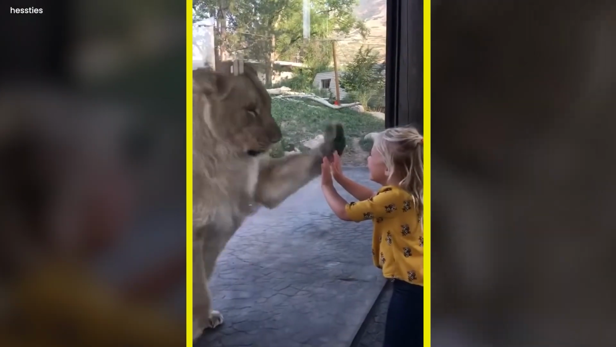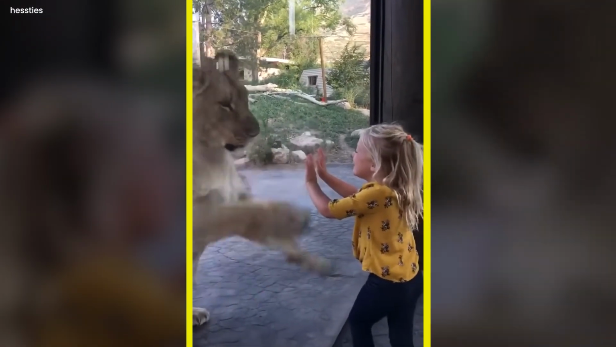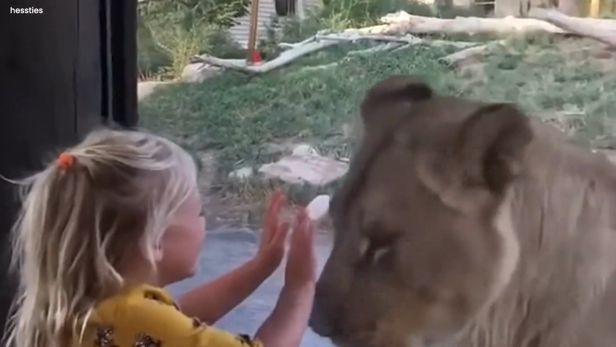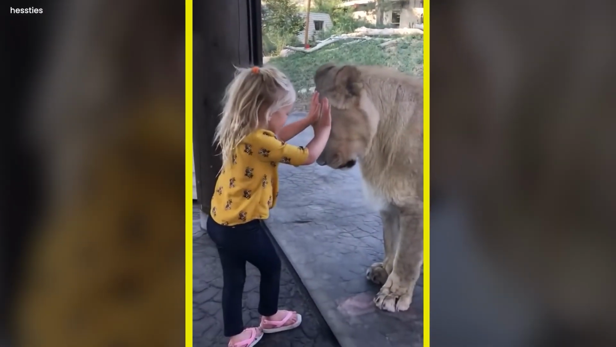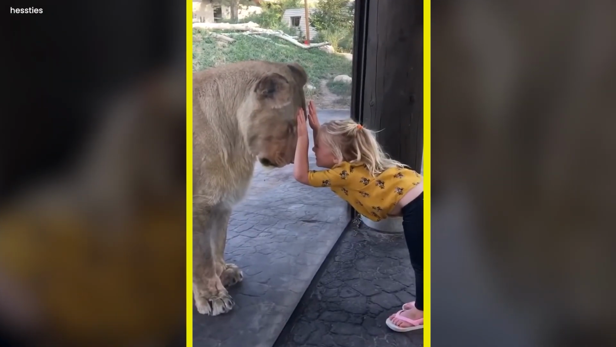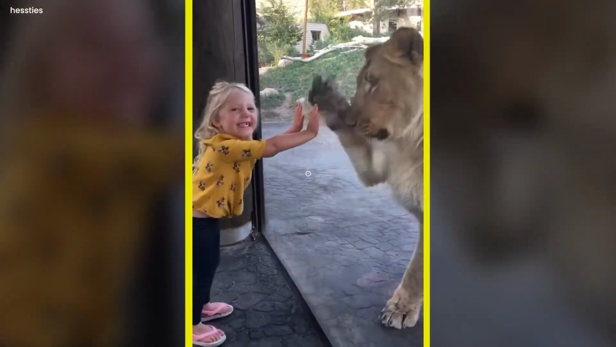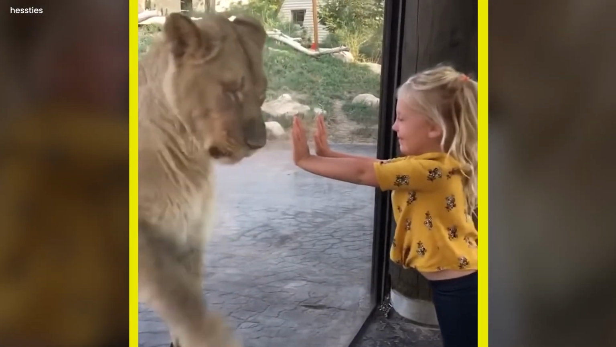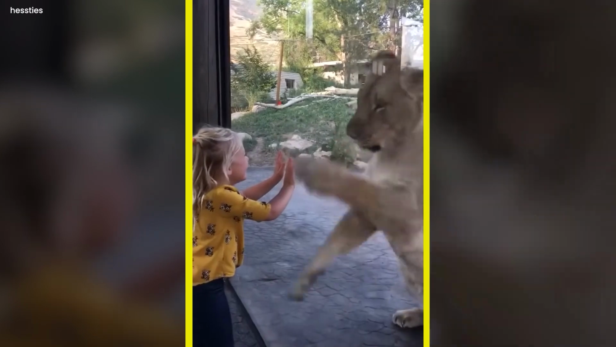The child's naive claps were mirrored by the lioness's delicate paws, creating a loving relationship that cut beyond species borders. This amazing connection highlights the unsuspected bonds that can develop between creatures and serves as an example of the global language of play. It also serves as a reminder of the harmonious threads that run through the fabric of existence.